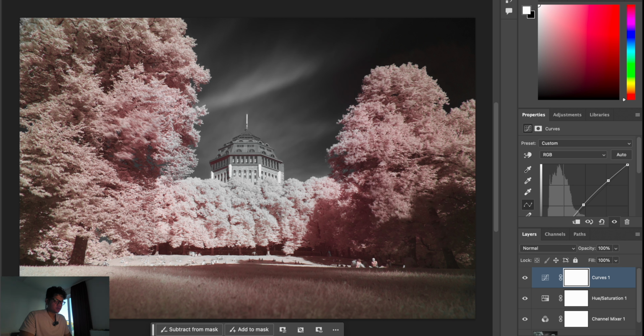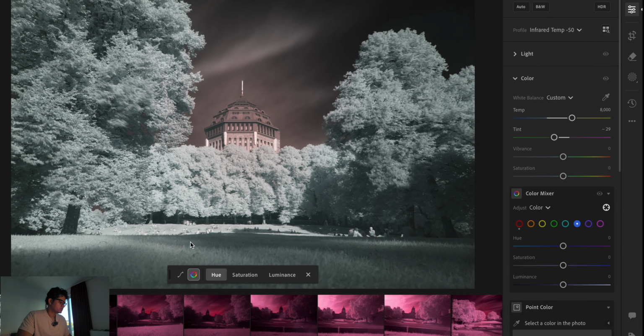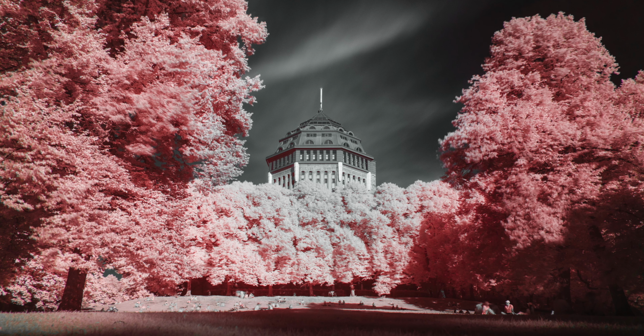What that will do is build another file, and then I'm going to work more on these images and see what more I can do with this image, and then I'm going to post the final image here.